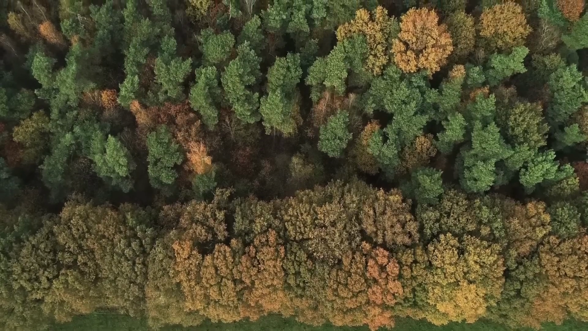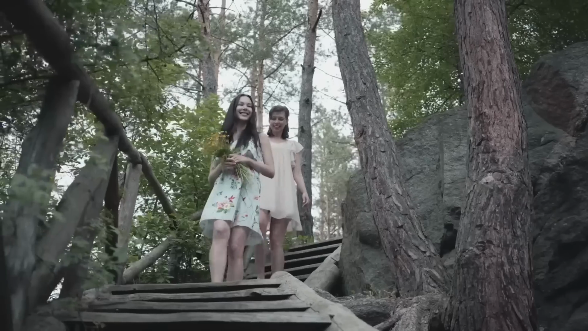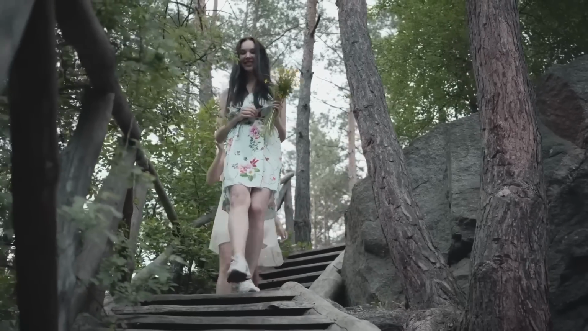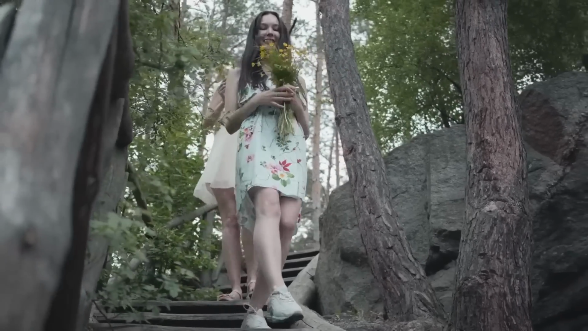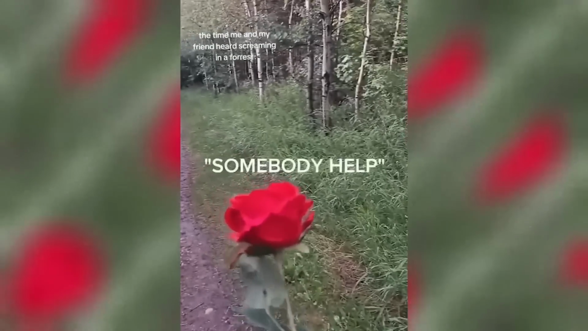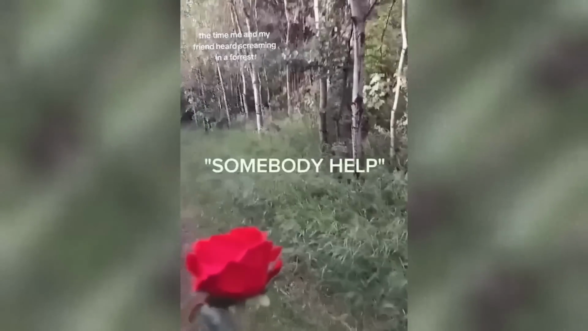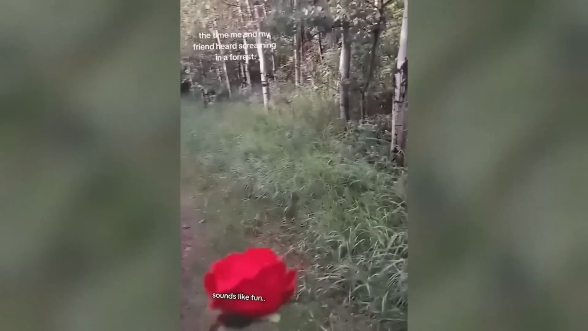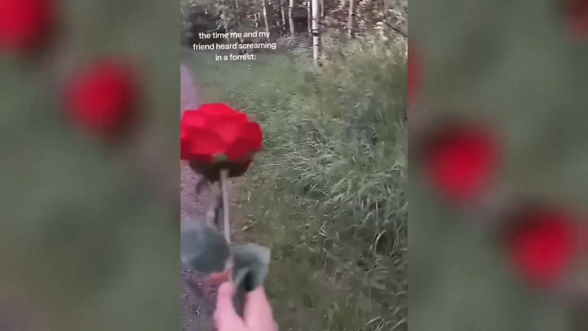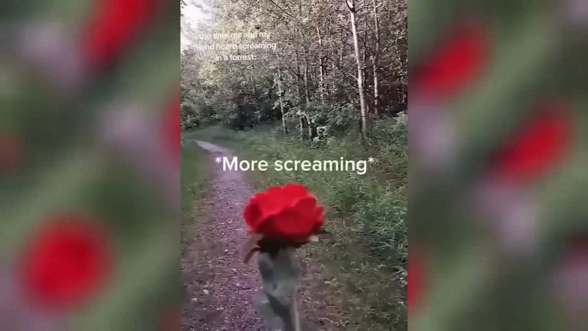This video is undeniably chilling. One late afternoon, 2 teenage girls are out in the woods near their home taking pictures of a red rose for a school art project. Suddenly, they hear something unsettling coming from deeper in the forest. The strange noises make them uneasy, and one of the girls pulls out her phone to capture this disturbing moment. The video reveals the sound of strange screams echoing through the woods. The girls, nervous and thinking of wild animals or something worse, decide to get out of there and head home quickly.